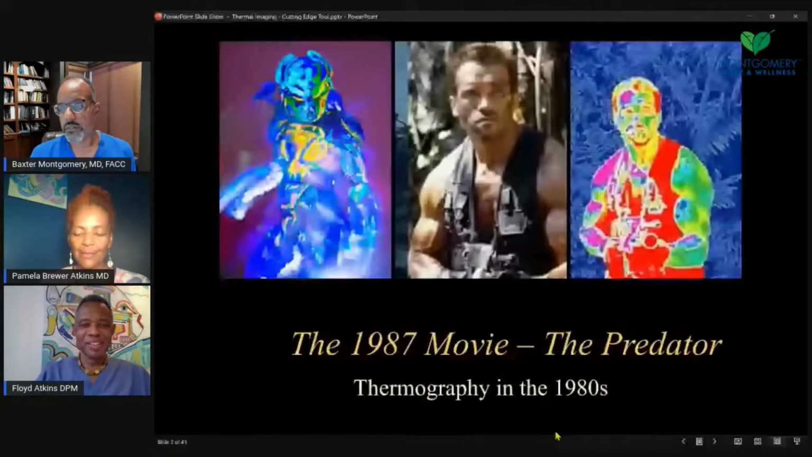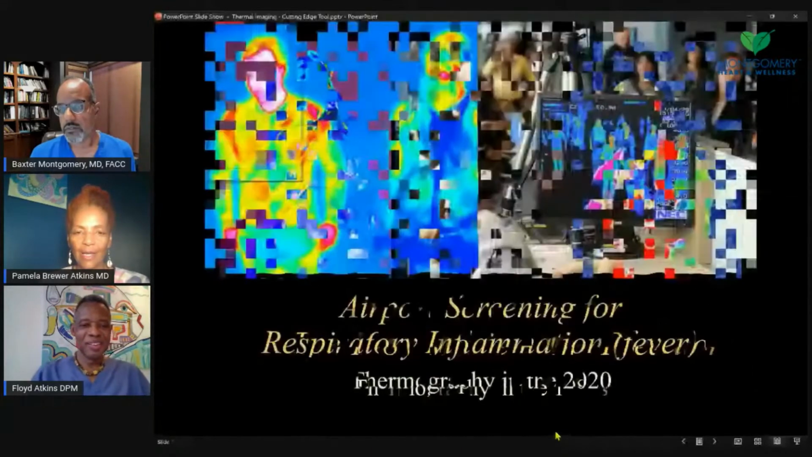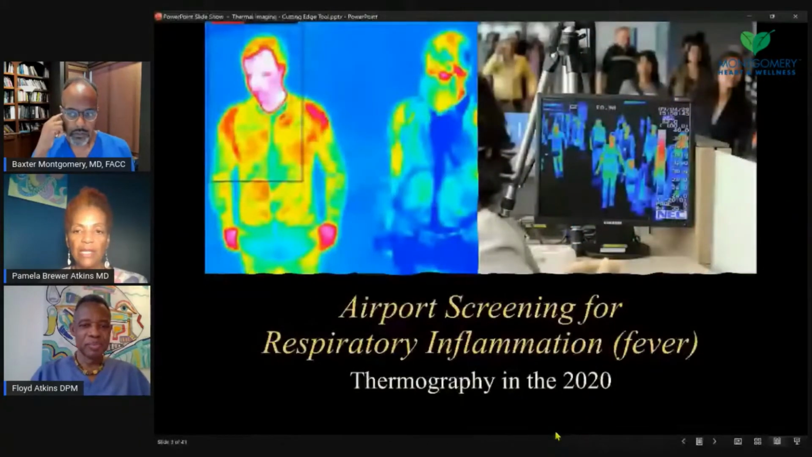So some of us remember that, and bringing it down to more of the present time, screening at the airports when there was H1N1 and now coronavirus. Some airports were screening for inflammatory changes, particularly in the face and sinuses and fever. Fever is a sign of inflammation.